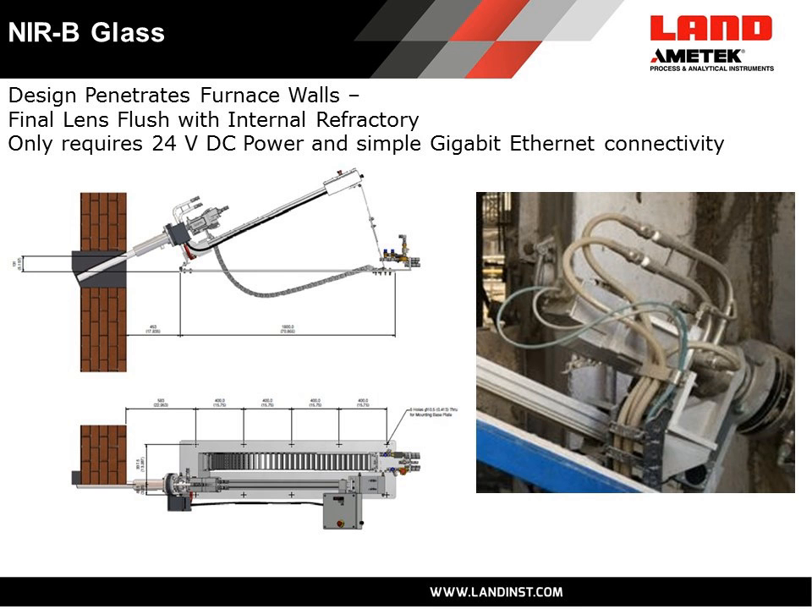So here we've got a schematic of a typical installation, and here the customer has mounted the unit high in the bridge wall, looking downwards at an angle towards the glass and towards the burner ports. And it's here at the tip of the lens tube. So our lens tube goes through a very small hole in the wall of the tank.